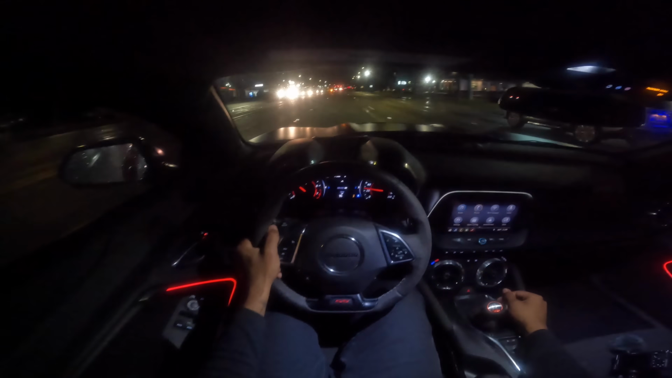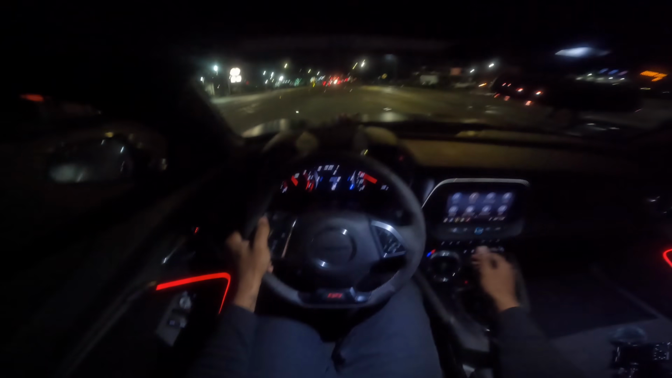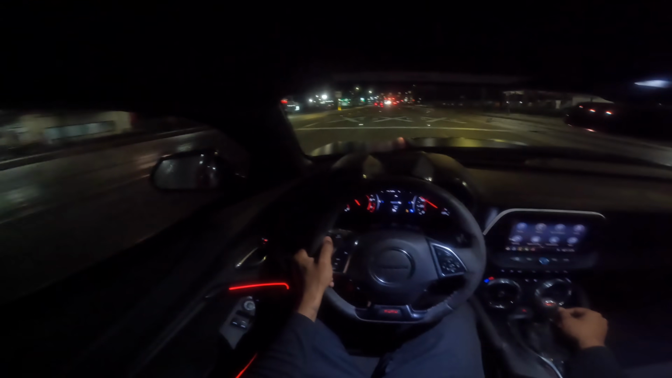Oh yeah, we got a tunnel up here. I can't wait. It's a fun tunnel too.